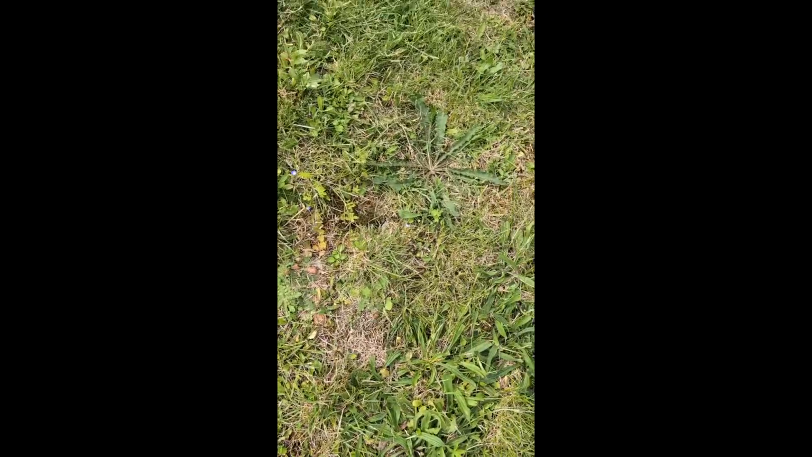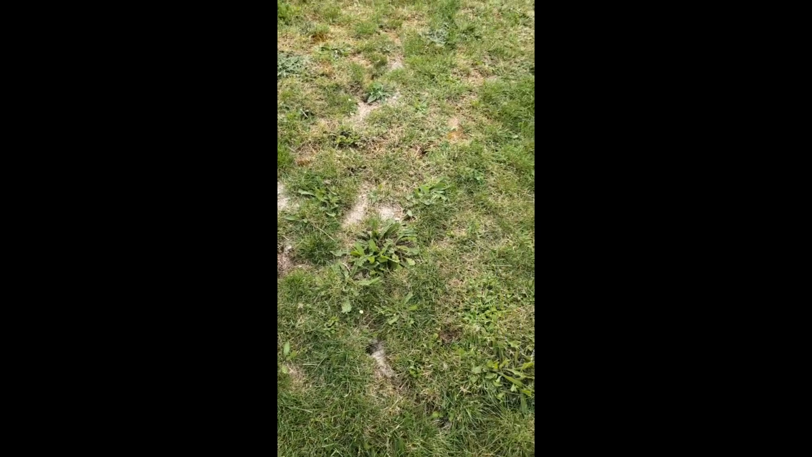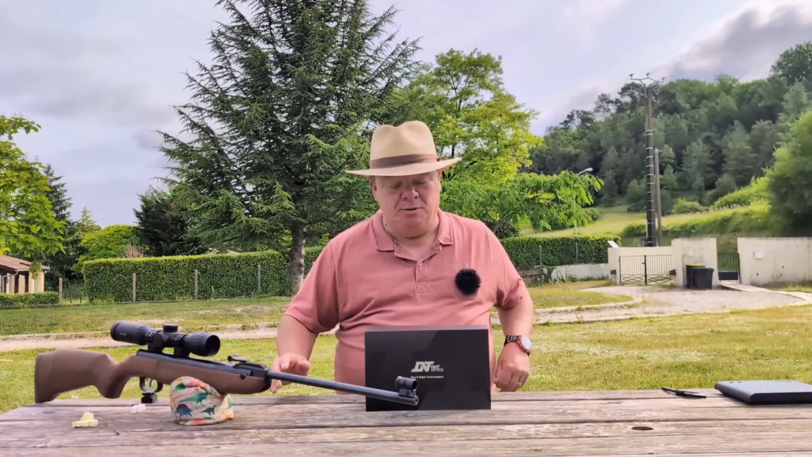This is the vole issue I'm talking about. So we've got a vole hole there, vole hole there, a vole hole here. Over here we've got vole holes. We've got motorways running between the vole holes. We've got chickens following me because they love the voles. I think they're getting some of them, but nowhere near enough. But it is just an absolute vole catastrophe here, and that's what I want to start having an effect on with my HW30 and my Hydra HS225. So there's voles everywhere, it's crazy, it's vole city, motorways all over the place.